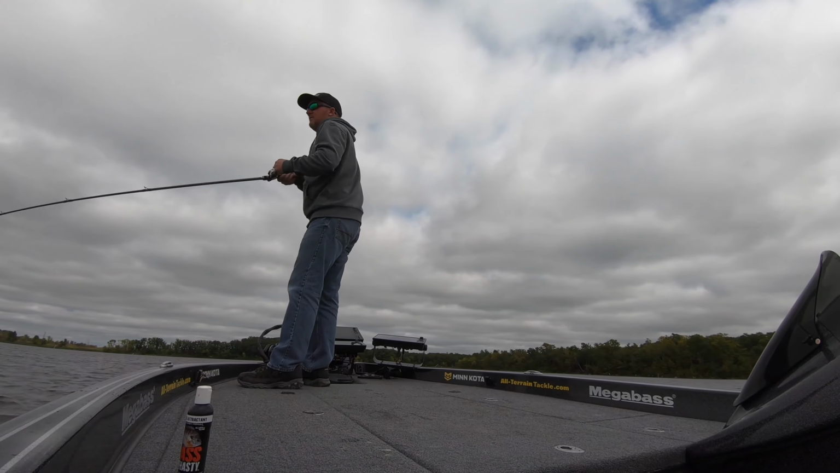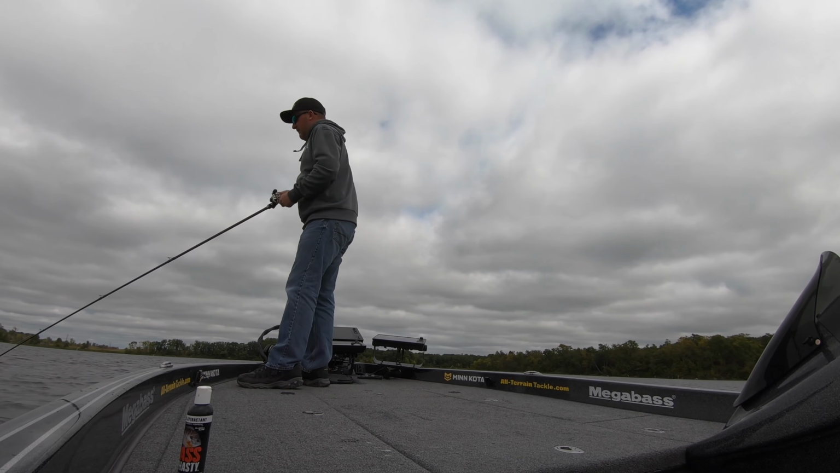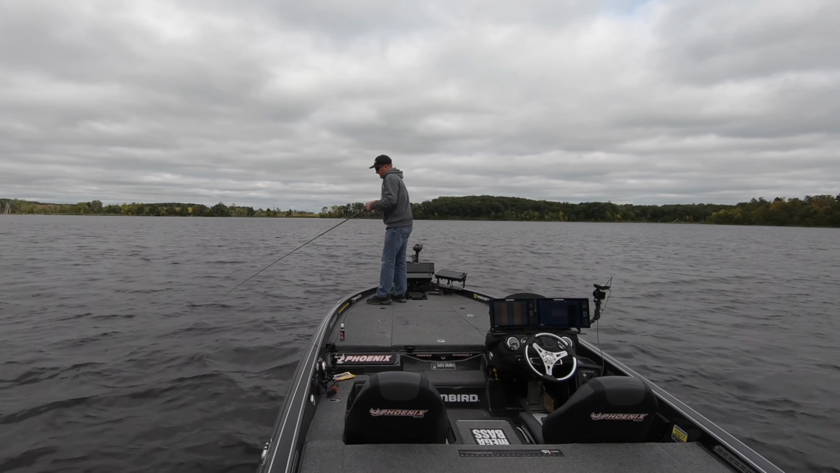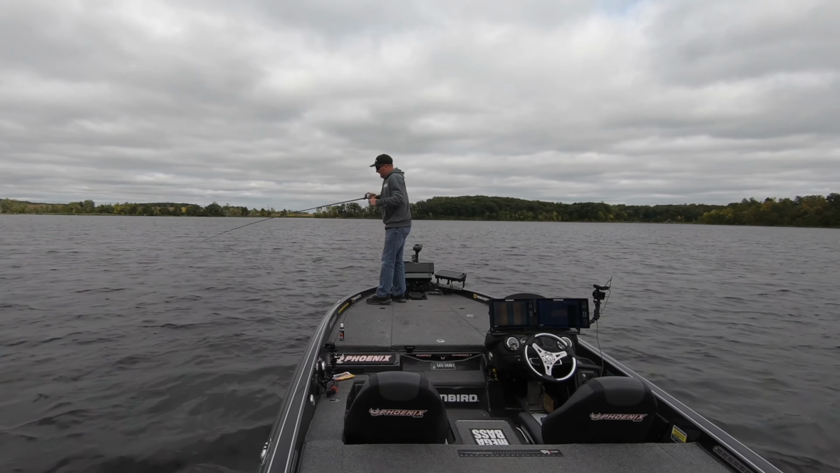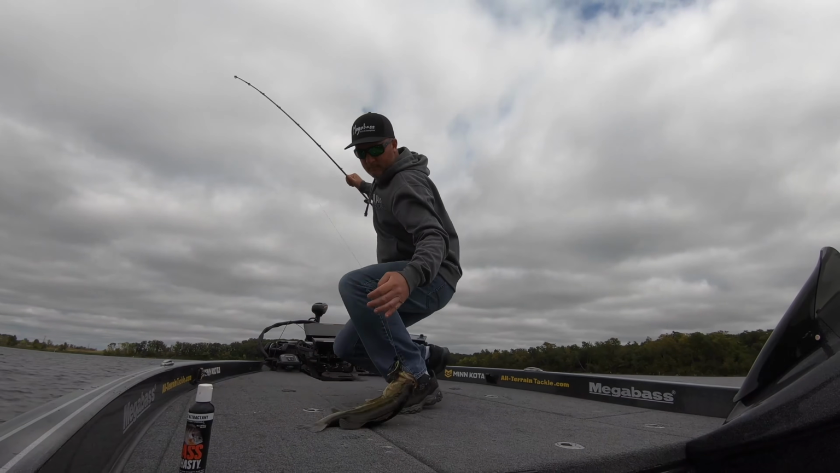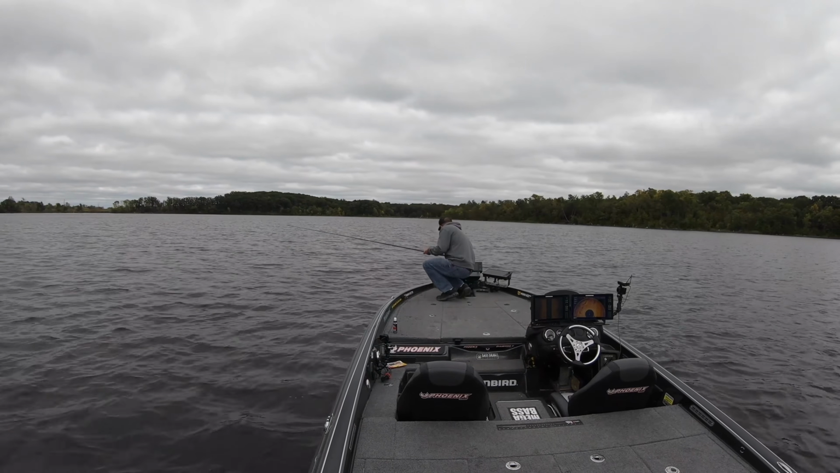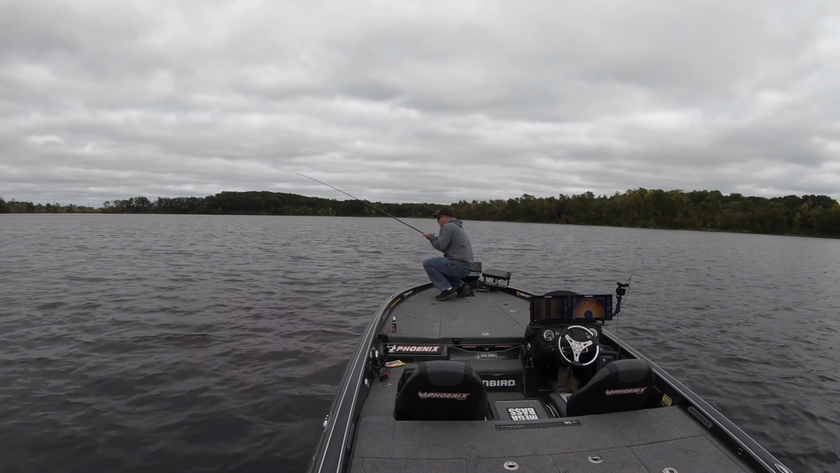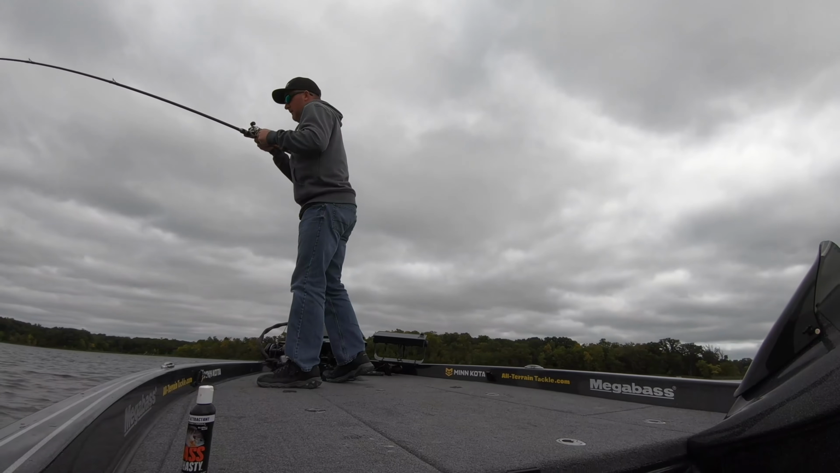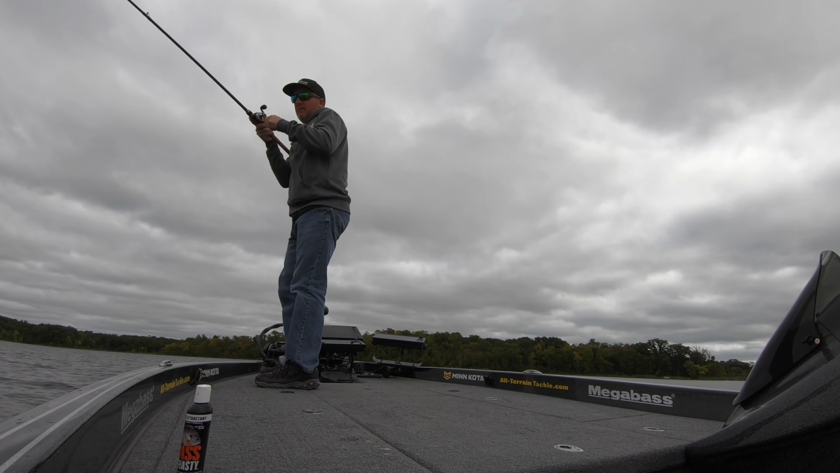Okay, so that's 2 casts in a row. We're dragging that jig. Got a bite, so that might be the way they want it here. It makes it real easy when you find out on the second or third cast of the day what they're already hitting. That's a key right there, man. I was dead sticking that jig.